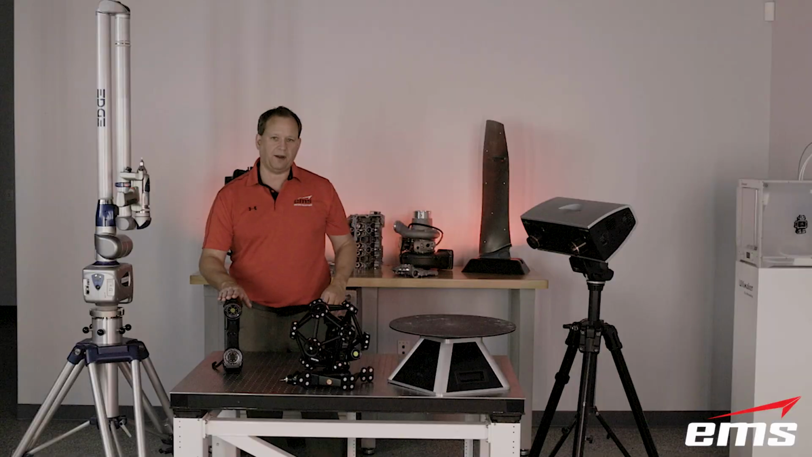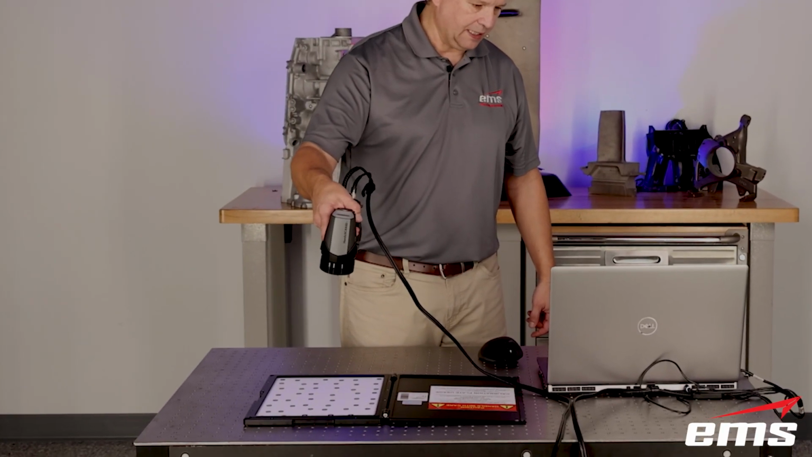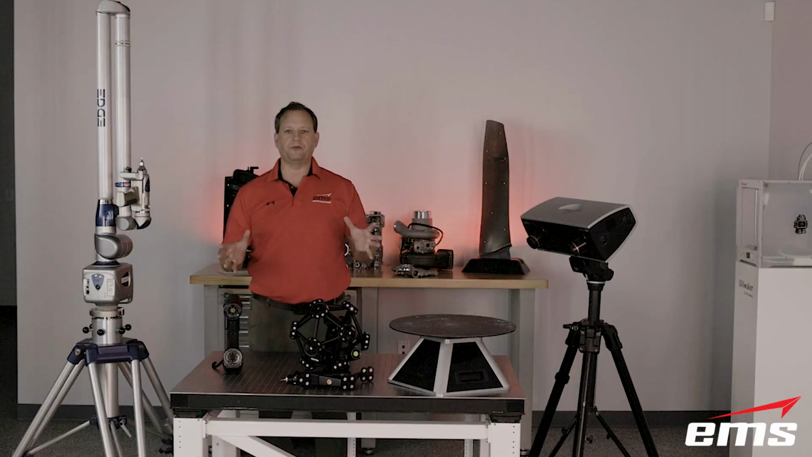And then the hand scanner is probably the easiest to set up. You take it out of the case. There's usually a calibration plate. It's usually maybe a minute or less to calibrate, and you plug into a computer and off you go.